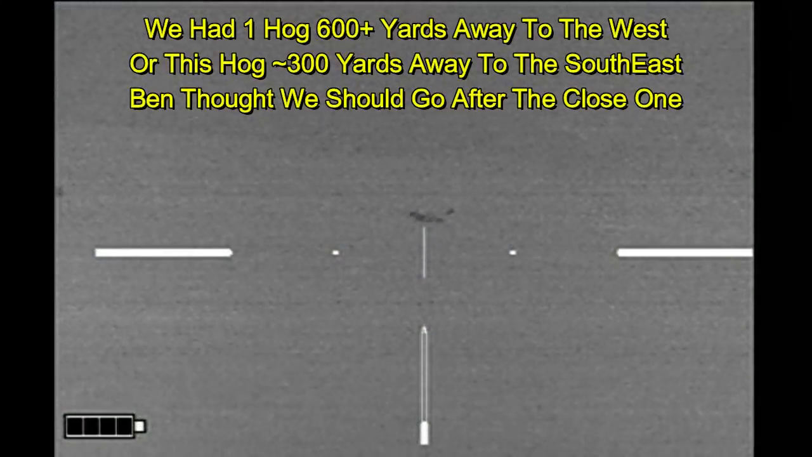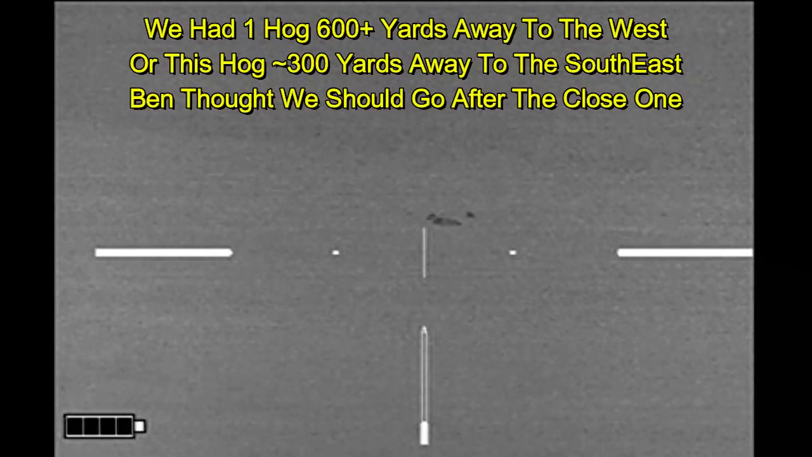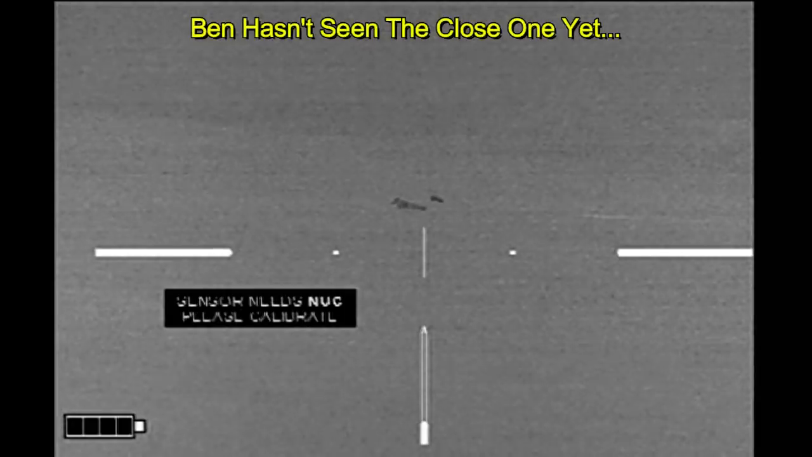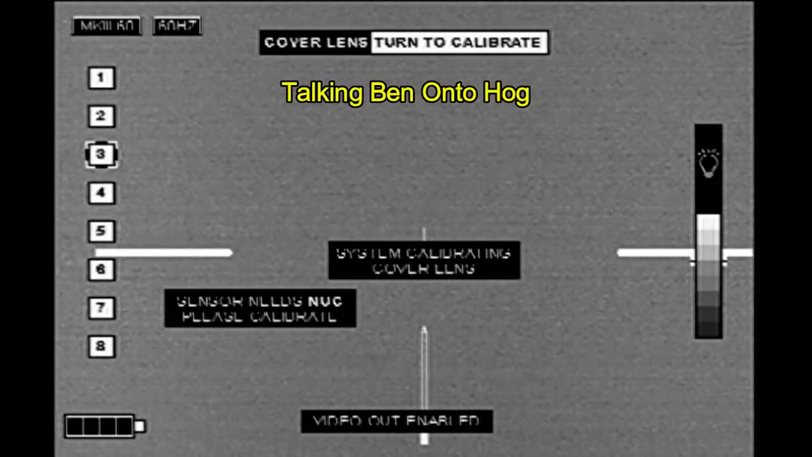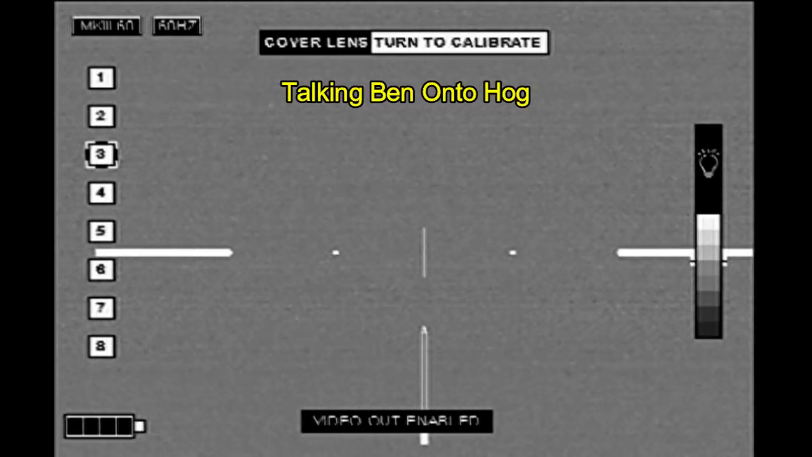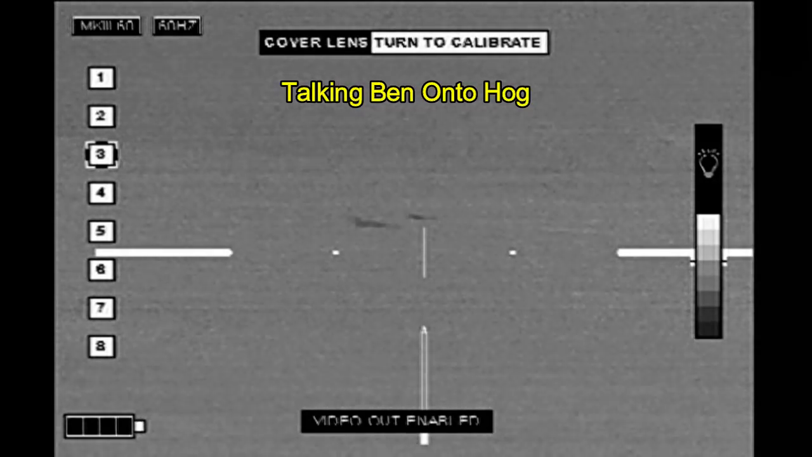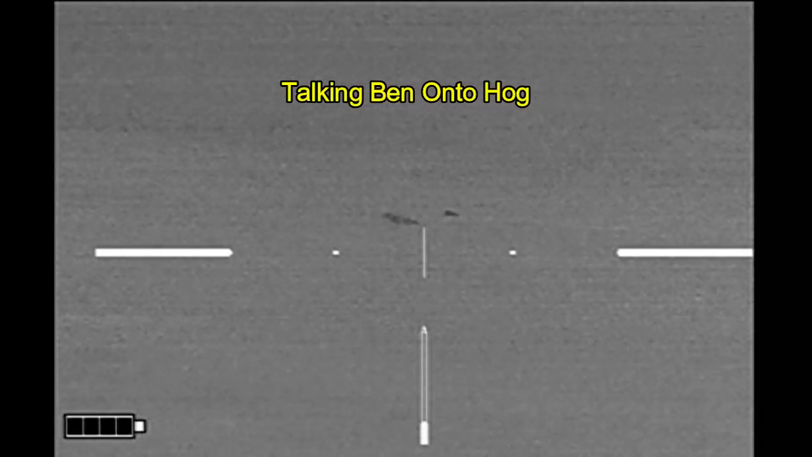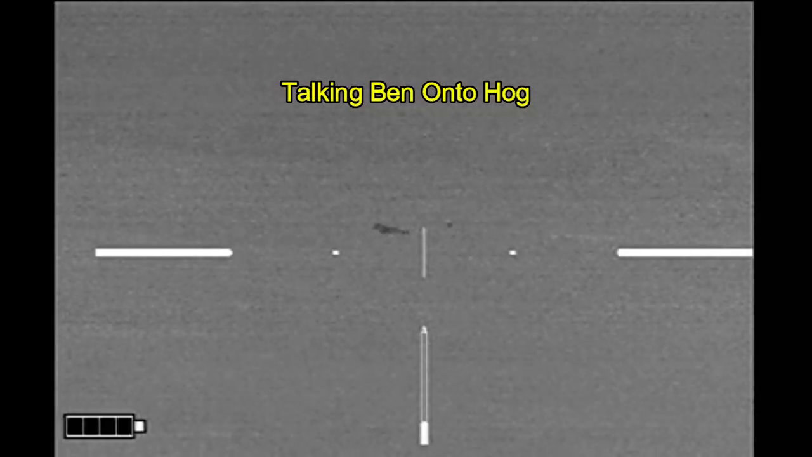Off in the distance at 600 yards we spied one hog. Yep. But while scanning the horizon we also spied one that was a little bit closer. It's a bedded down hog facing left, and Ben hasn't seen it yet, so I'm going to talk him onto it. You got it? Is it around the road or further out left? Keep going left. Oh, I got you. Yeah, I got it. Okay.